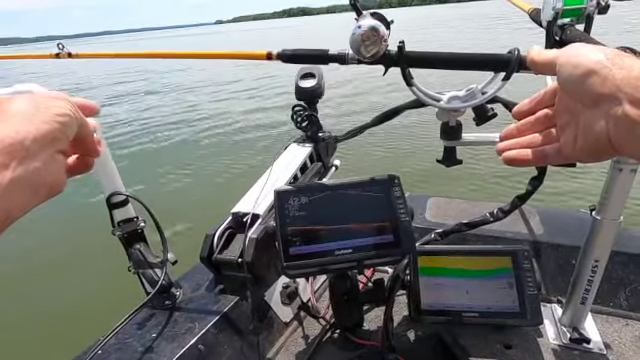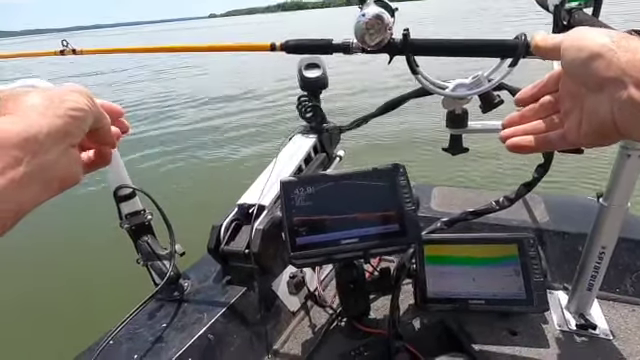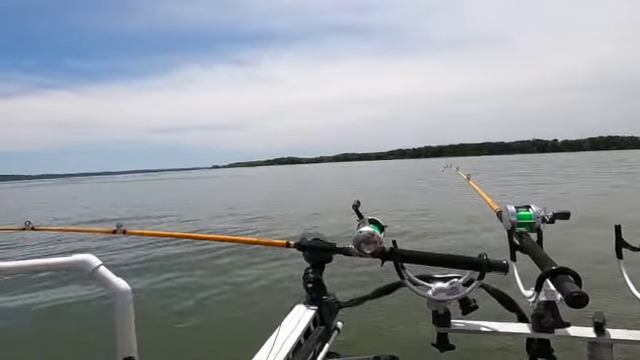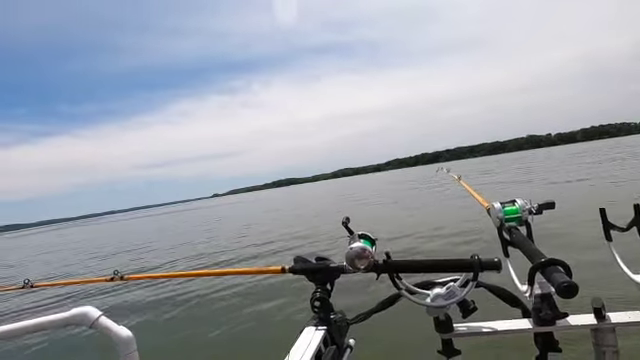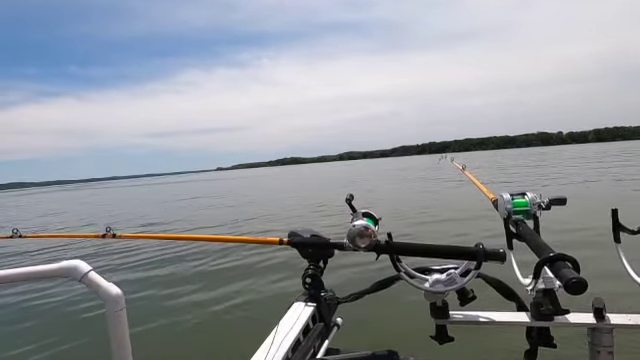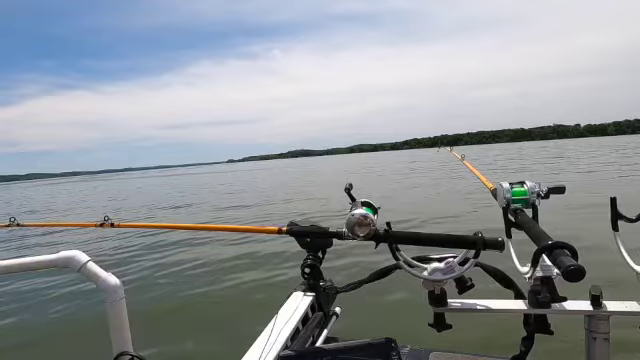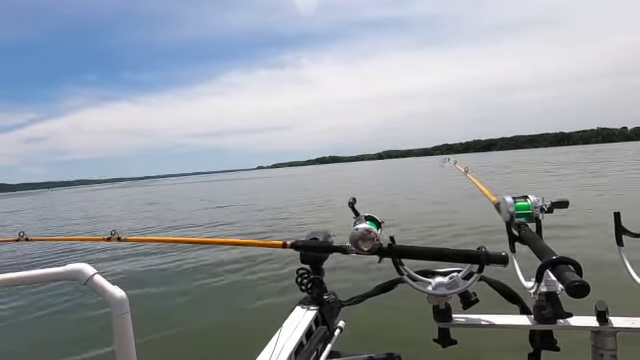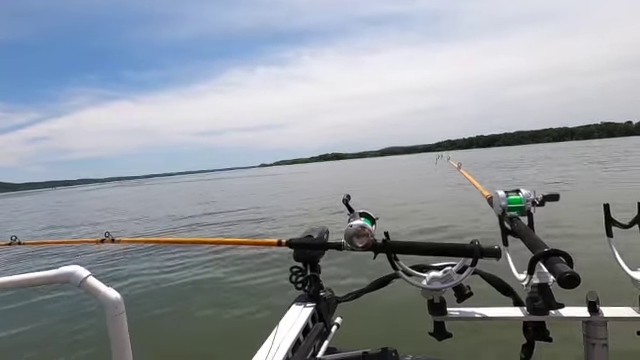Used to, I'd come out here and spend a day or two and not catch hardly anything and get discouraged and then wait a while and come back. But with this machine, you just don't have many days that you can't go target some kind of fish, and with the right bait, the right lure, you can catch some fish.